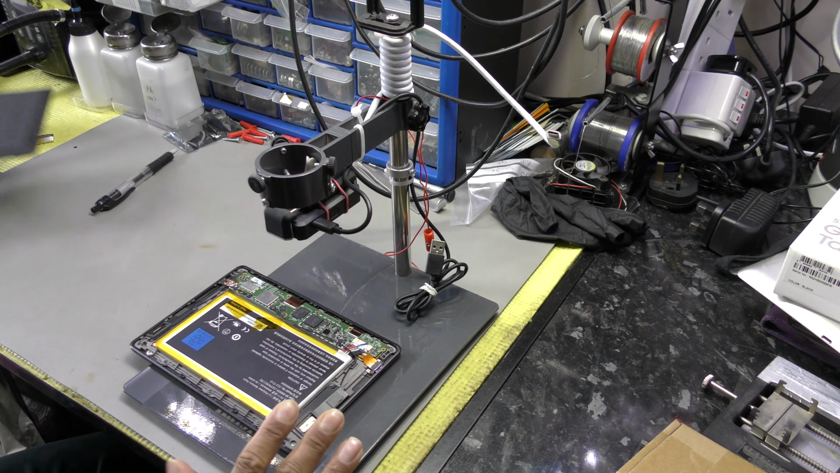Hope I can get a decent view, but I'm not going to make any promises because of my vision. Let me get a view first and then I'll see if anyone's got any ideas about this. Yeah, the only way I'm going to get a clear image is through this. So it's a U700. Basically that's the IC that's shorted and causing the excessive heat.